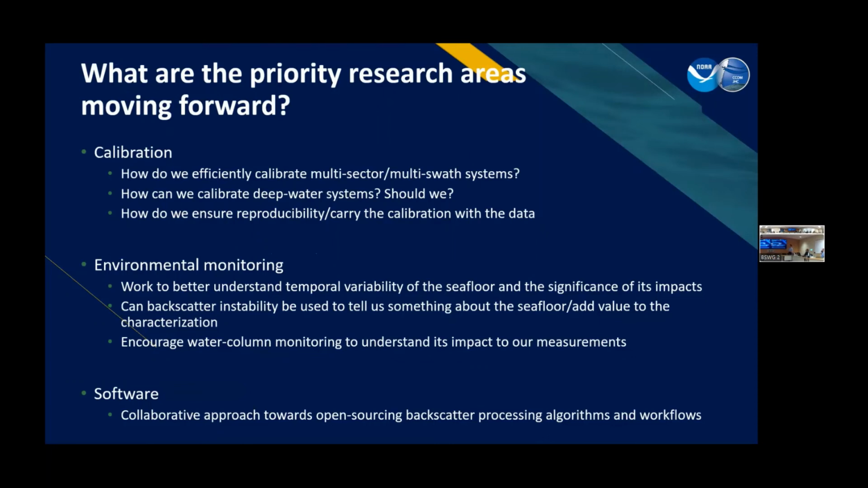In terms of environmental monitoring, I think the instability in the backscatter measurements of the seafloor is really important to try and understand, in terms of its impacts, as well as what value and information we can learn from that instability. And of course, a lot of John's work that I presented today looks at how we can use water column monitoring to improve and understand what's impacting our measurements. And again, software: we have this open discussion on how we can get open source processing algorithms and workflows, and improve our confidence in the results we're getting out of them.